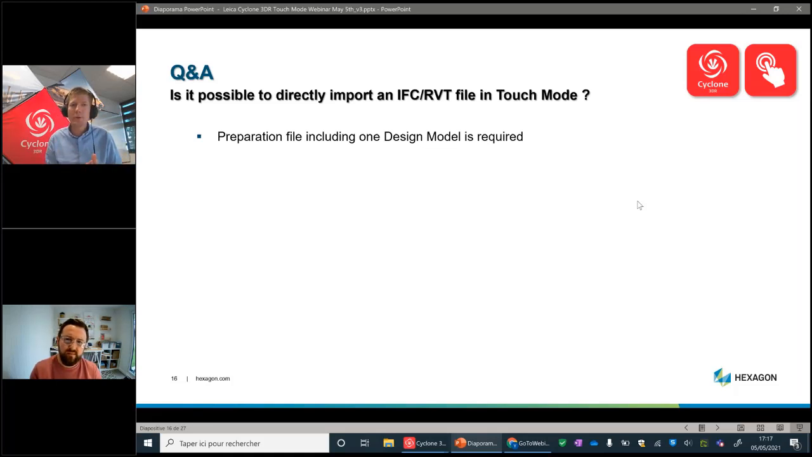For touch mode, you need to go through a preparation file. The idea is to import your IFC or Revit model in desktop mode, and this is important because you should definitely be careful of the contents of the BIM model. I have personally experienced a BIM model with 30,000 elements, and it was crazy for any kind of BIM software.